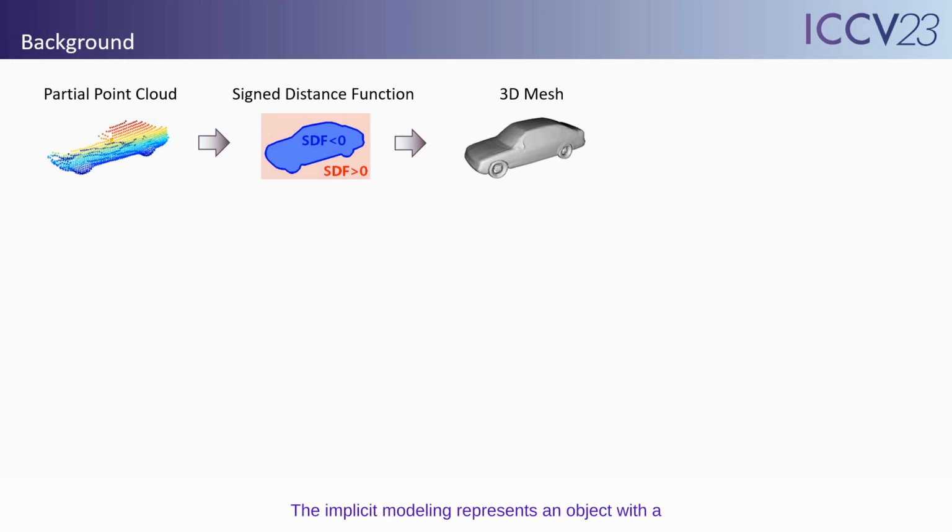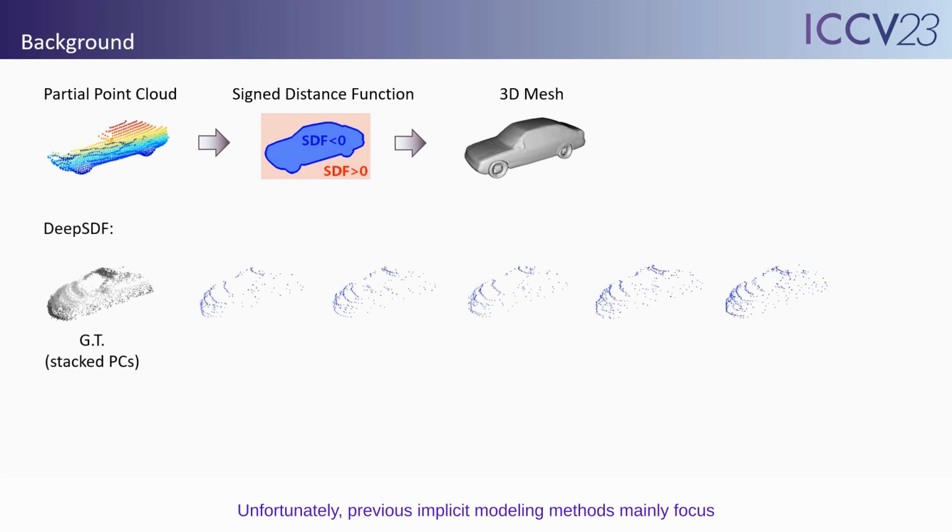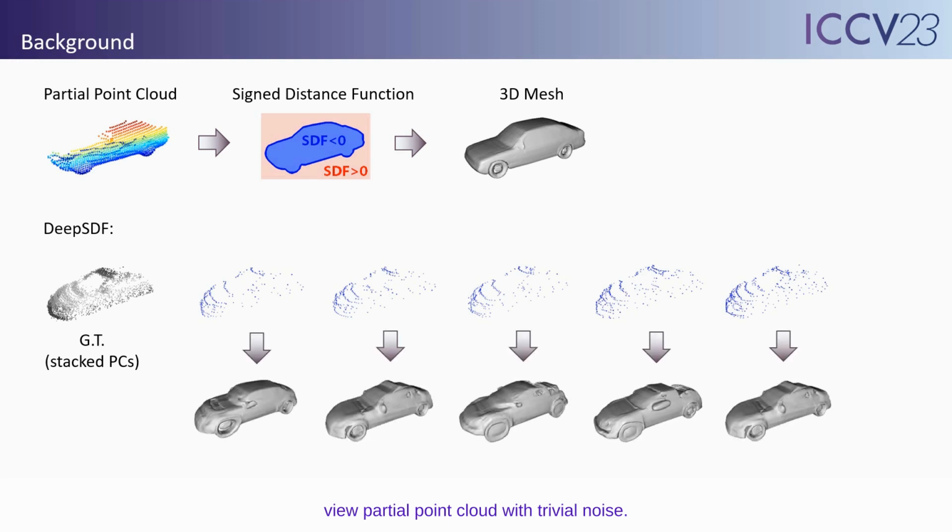Implicit modeling represents an object with a continuous function, such as the signed distance function, which supports 3D mesh extraction at any resolution. Unfortunately, previous implicit modeling methods mainly focus on recovering 3D shapes from a single-view partial point cloud with trivial noise. They fail to leverage the multi-sweep information of vehicles, which is usually available in real-world datasets. Furthermore, they produce low-fidelity results when applied to noisy and sparse in-the-wild point clouds.